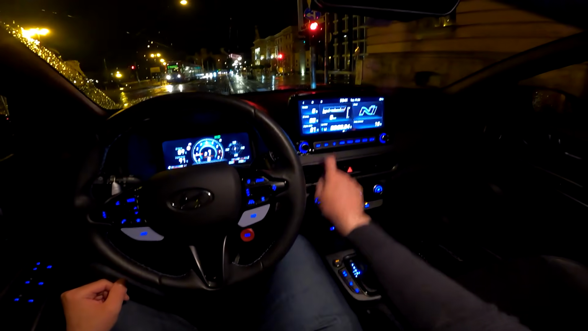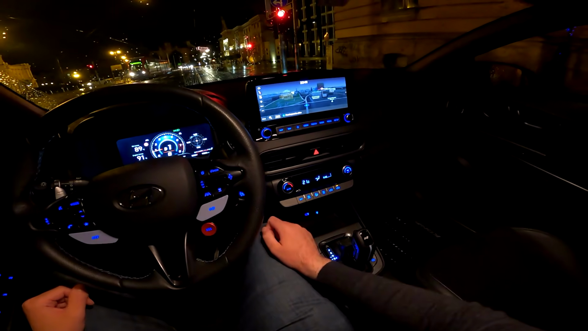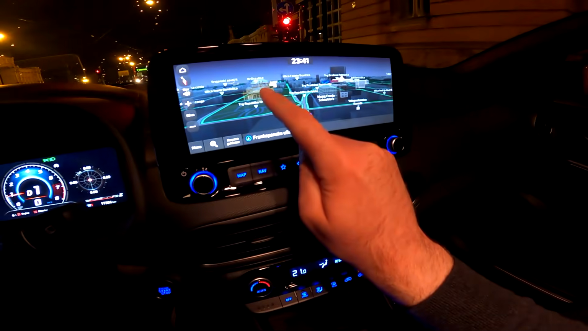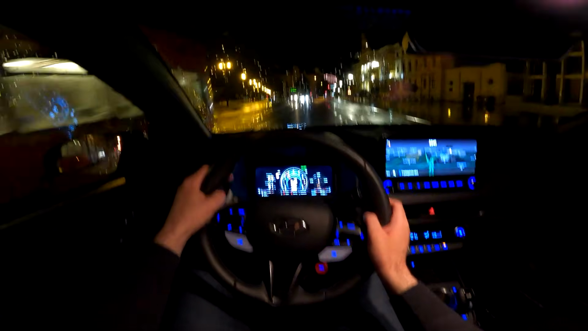We also have the lovely navigation here with the 3D shape of the buildings. Not sure if you can see it, but we have the National Theatre here, and also on our left as well.